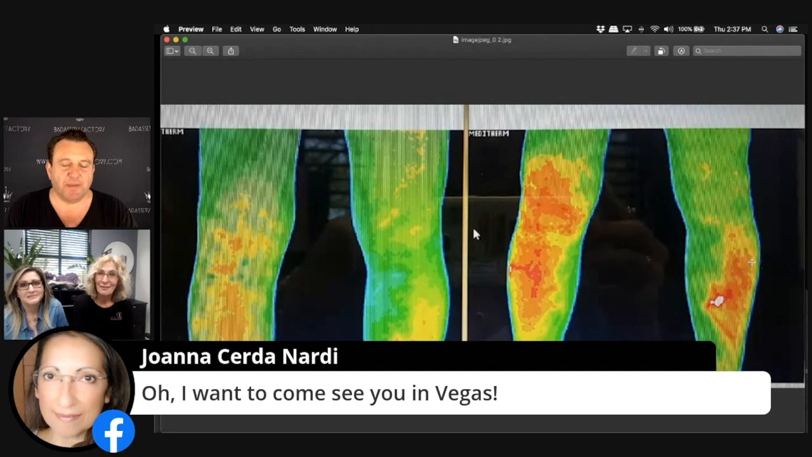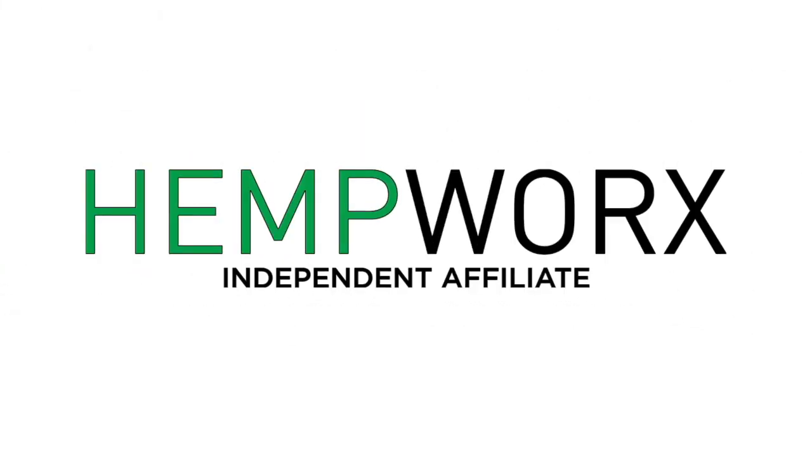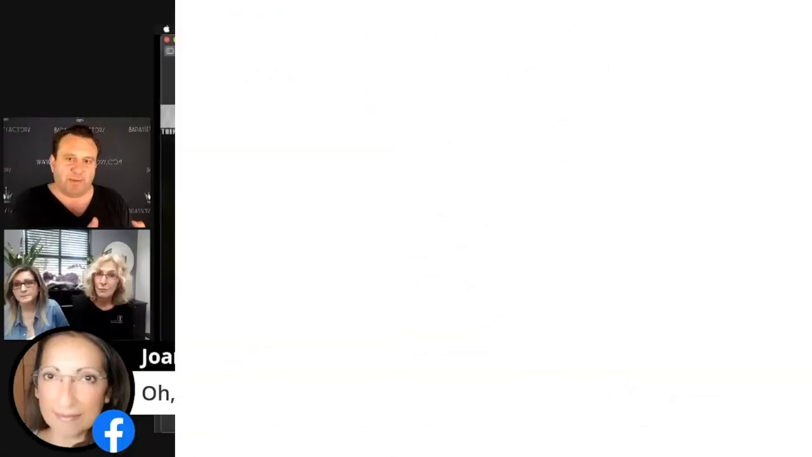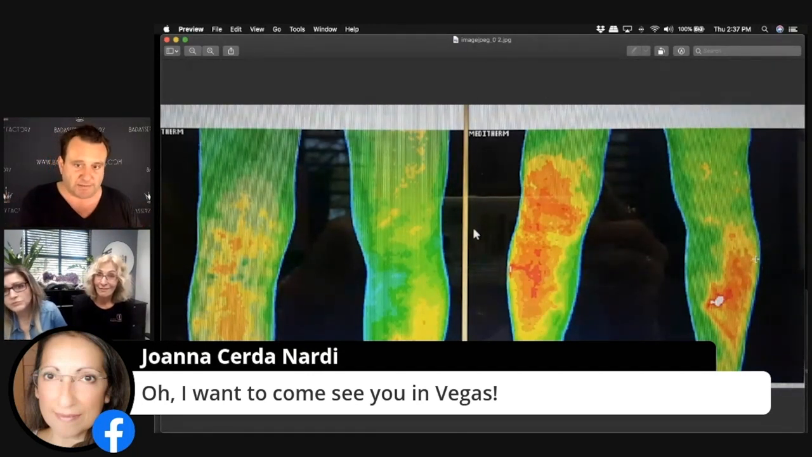Got it. That's right. So this is 2 days of topical pain relief. Again, HempWorks, for people that don't know what that is, a company we all represent, makes a pain cream. It has emu oil in it. It has, of course, CBD, hemp-derived CBD, and all kinds of other fun stuff. But that's what was used here topically for 2 days. And we went from whatever inflammation to a lot less, which for me, looking at it, is incredible.